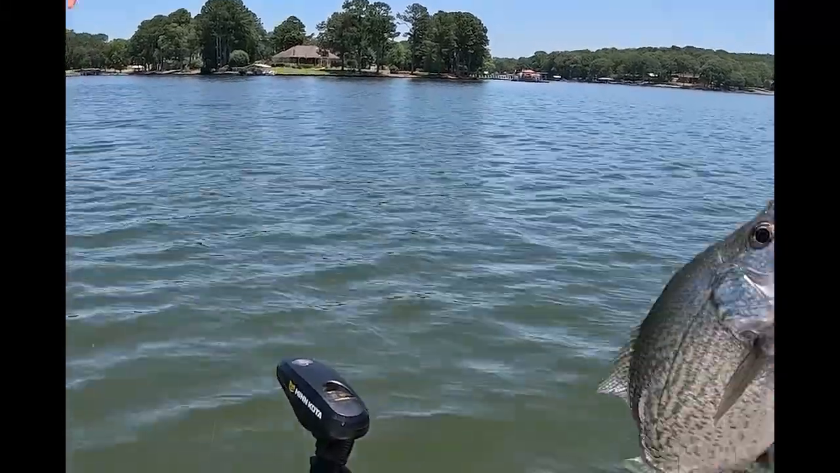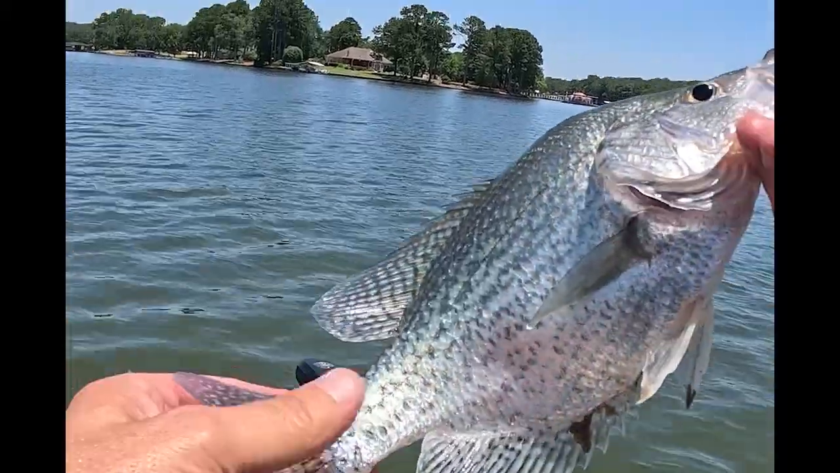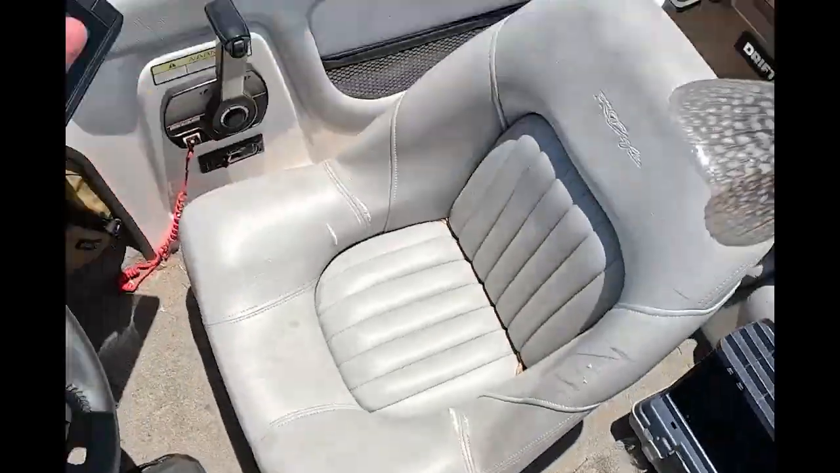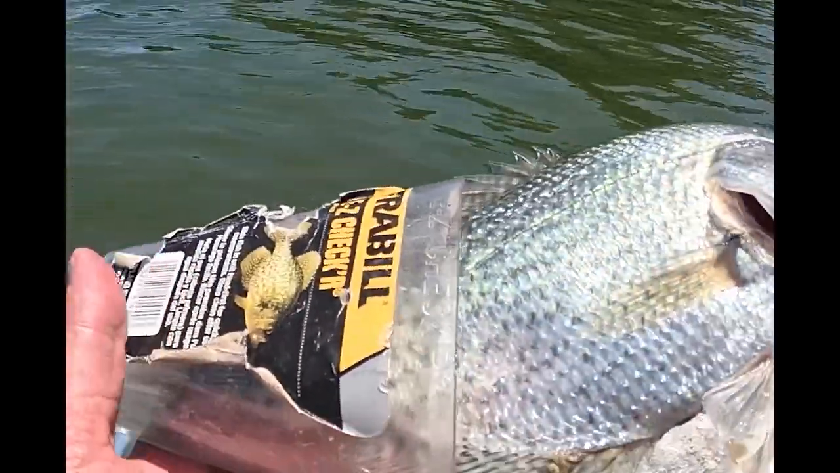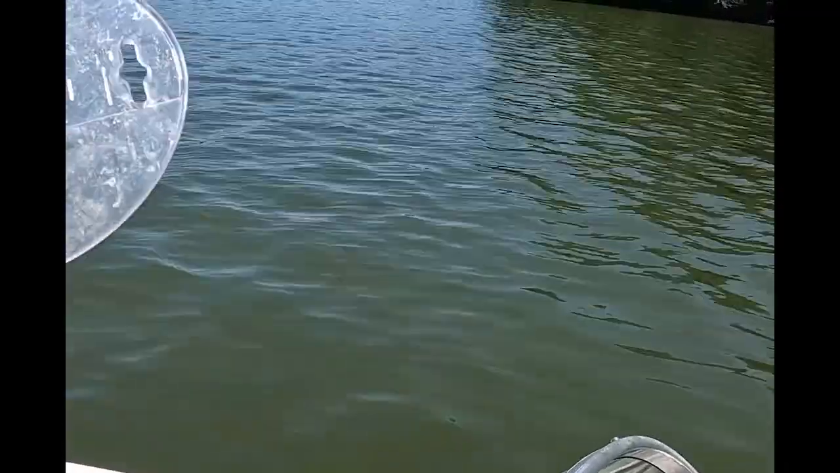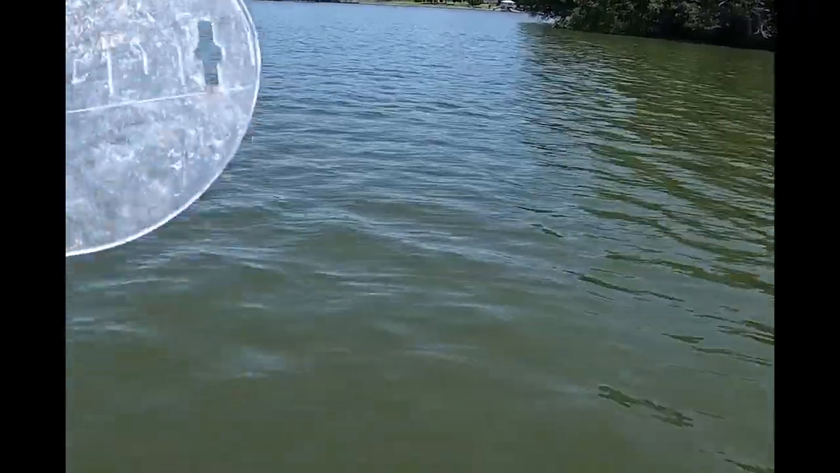There we go. Hey, that's a good one. Look at him. Her. Let's see if we can get a measurement on it. May not show up. Oh, let's see. Yeah, right at 12 inch. Oh, 12 inch crappie. Yep, 12 inch.